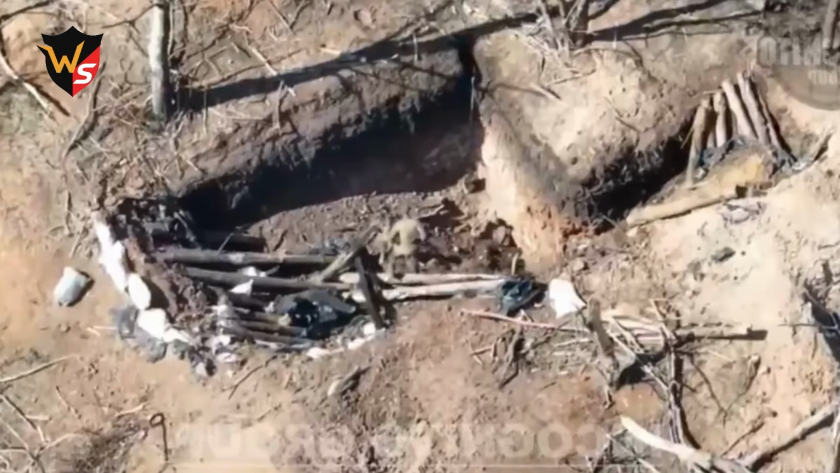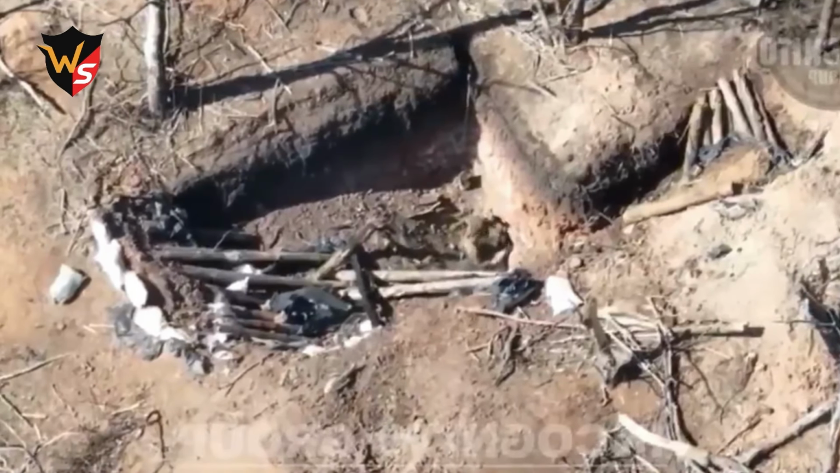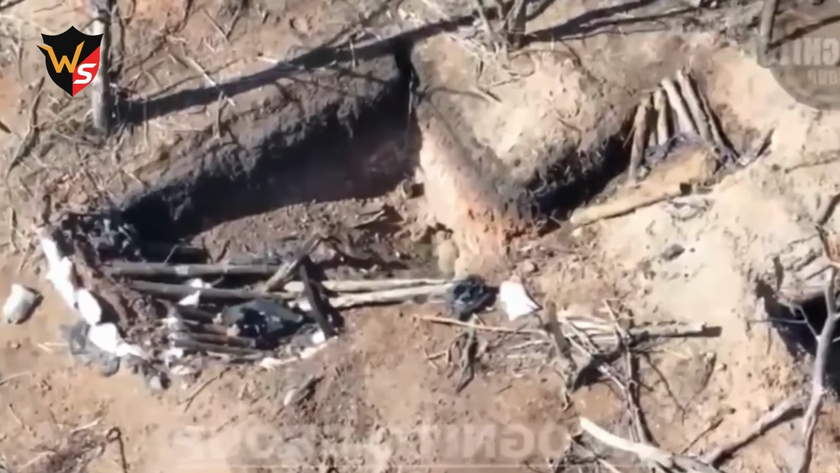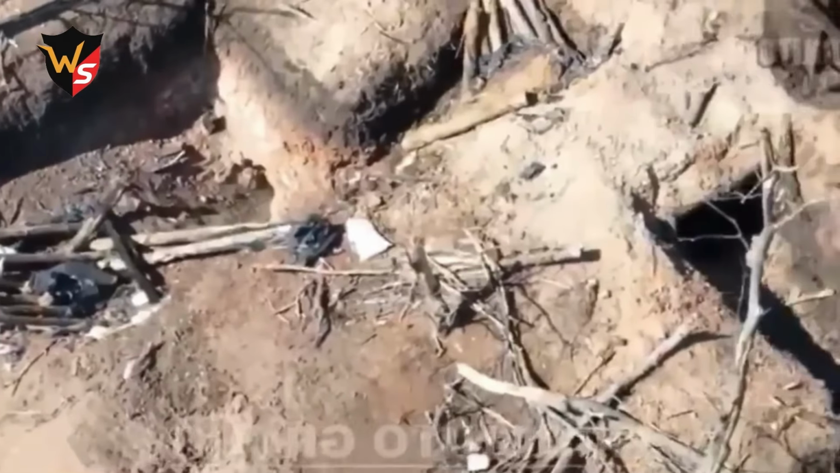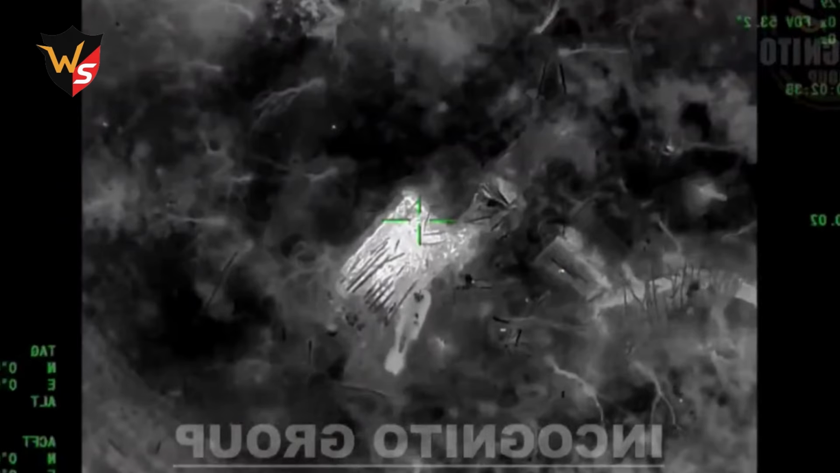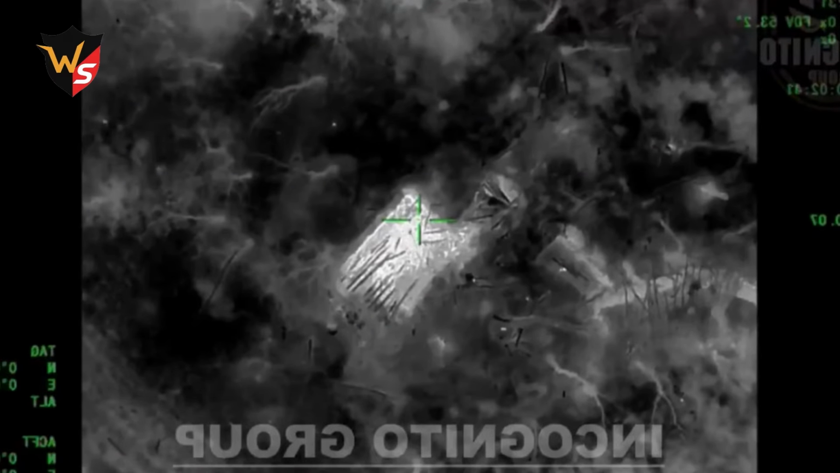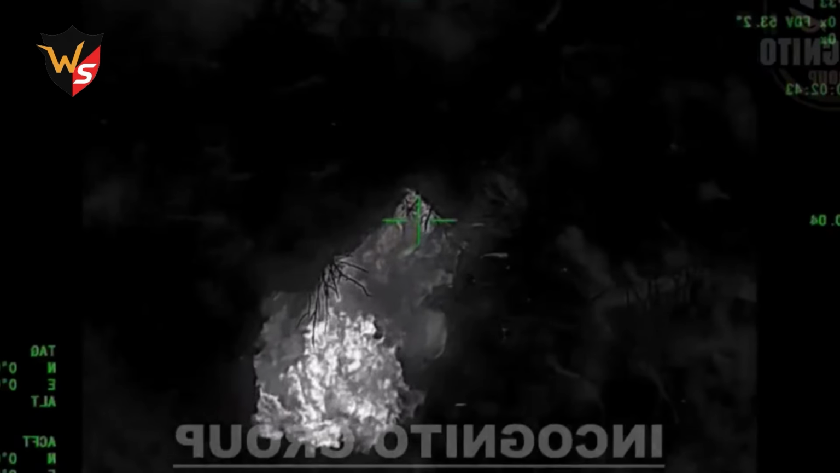Watch closely. A Russian soldier enters an underground bunker, built to keep drones out, but it isn't enough to guarantee safety. Unable to penetrate directly, FPV drones drop munitions from above. Repeated strikes reduce the bunker to rubble. In this war, hiding from drones has become nearly impossible. Ukrainian forces remain highly skilled and relentless.